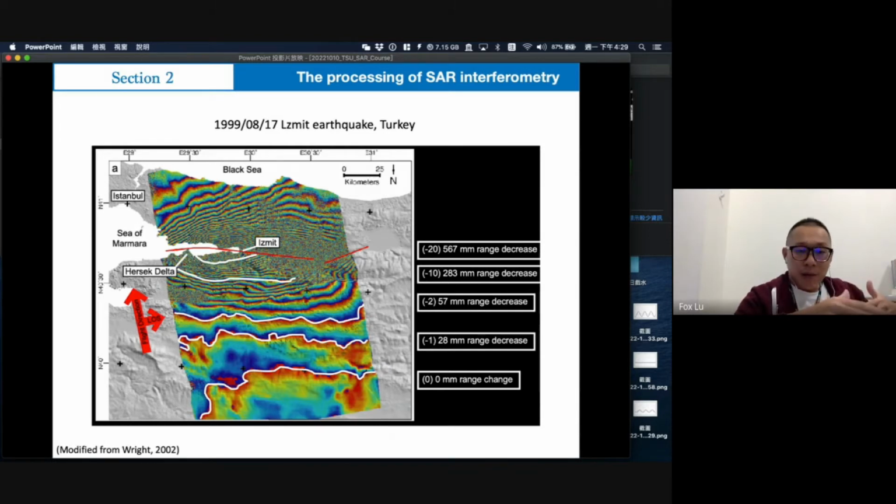And then you will find that the closer we are to the epicenter, the higher the fringe density is than outside or far away from the epicenter.